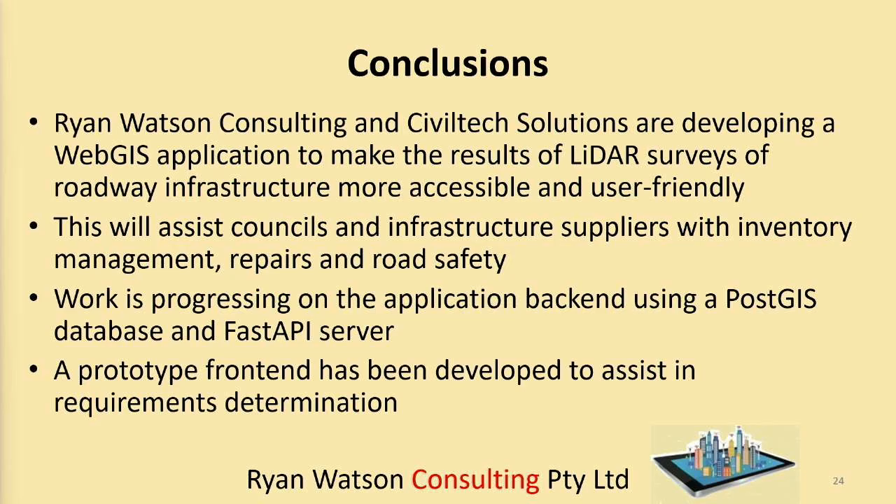As I've said, work is progressing on the application back end using a PostGIS database and FastAPI server. We've developed a prototype front end to assist in requirements determination. So the front end of the final product might be quite different than what we've developed so far, but we decided we needed something, and that looks good. So I've come to my end.